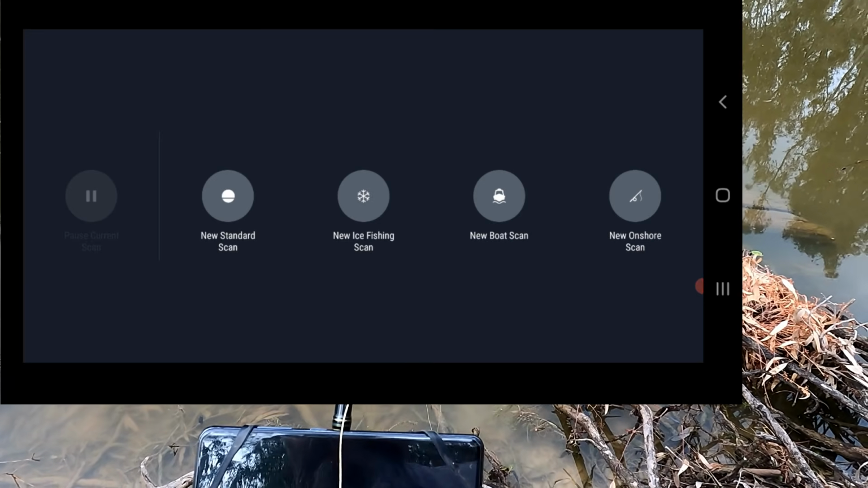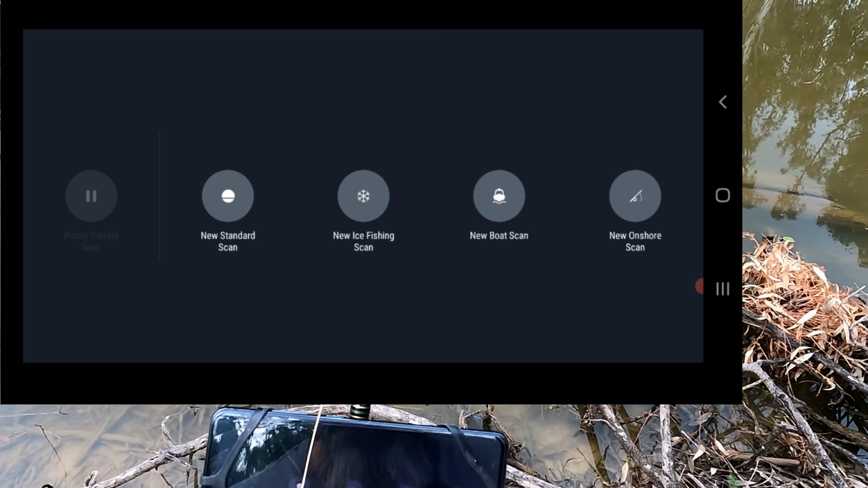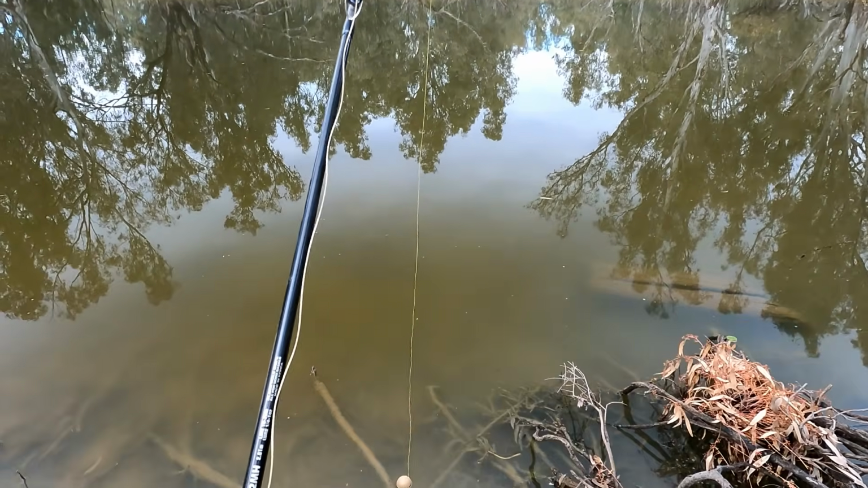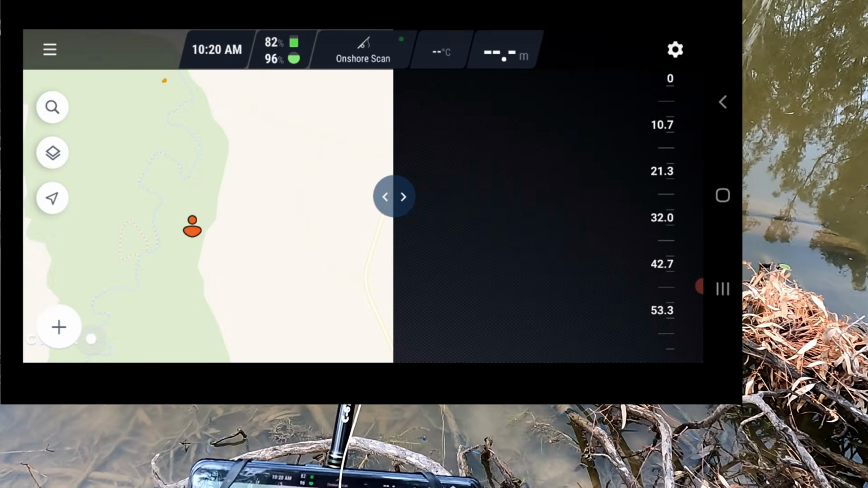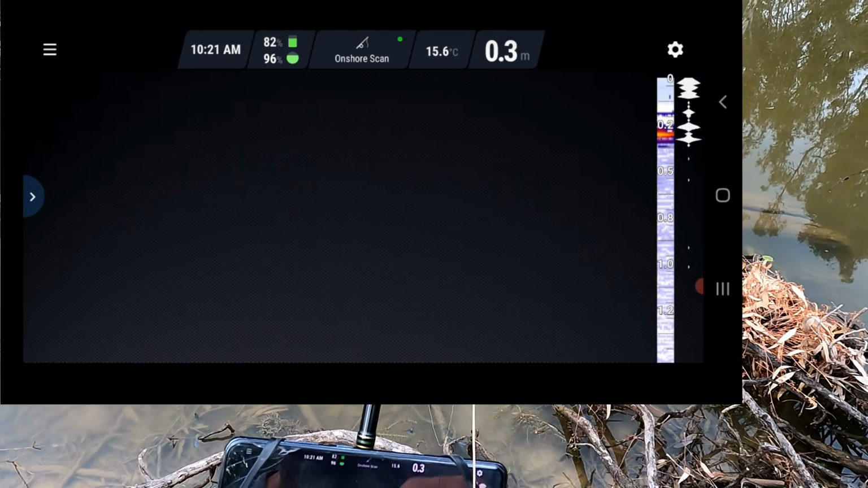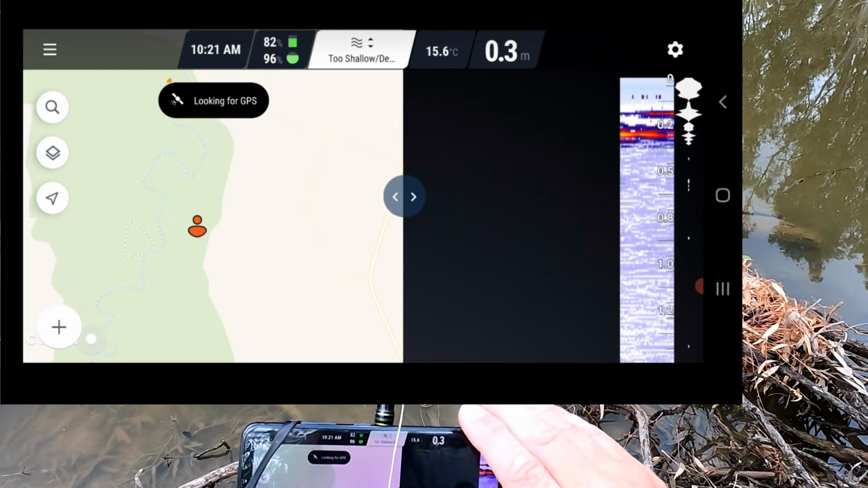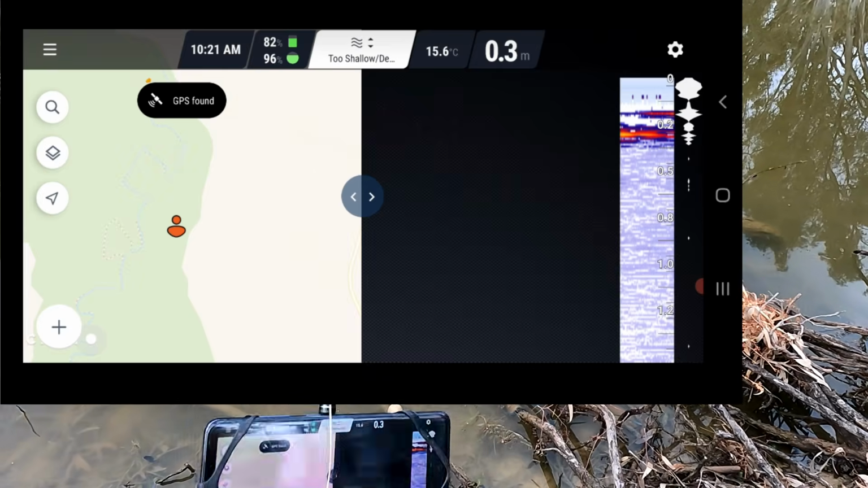Righto, so now there's the home screen. We've got standard scan, ice fishing scan, boat scan, onshore scan. A standard scan will allow me to just scan the lake, but it won't make a map. Onshore will split the screen and allow me to create a bathymetric map. So basically standard screen is just that. Onshore allows me to split the screen like that so I can view the bathymetric map on the left and the scan on the right.